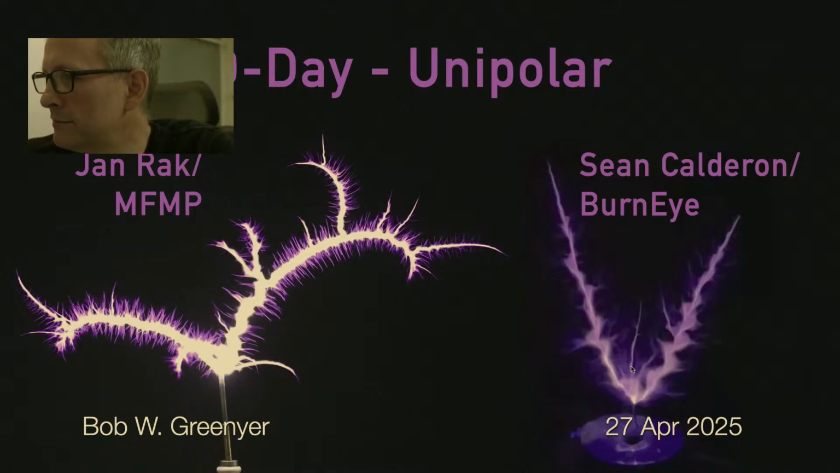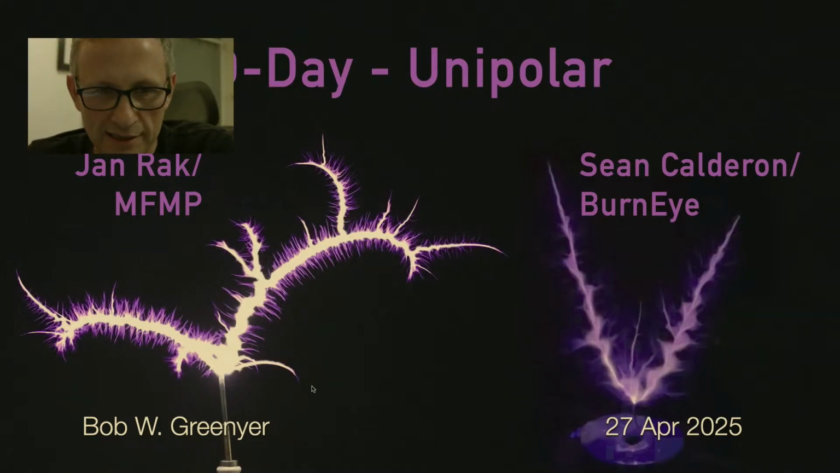I do know that in Sean Calderon's experiment he had a conical coil, and this I think was even on a pyramidal structure. Maybe it wasn't this one, but whatever. These kinds of discharges are largely nitrogen giving you this color here. Of course, nitrogen is 78% of the air that you breathe, and as far as I know, Sean was doing a discharge into straight air. We know for a fact that Jan Rack was doing it into straight air.